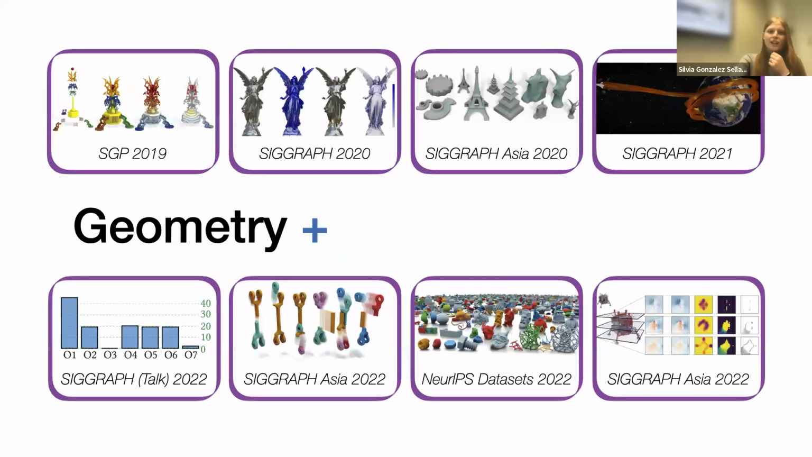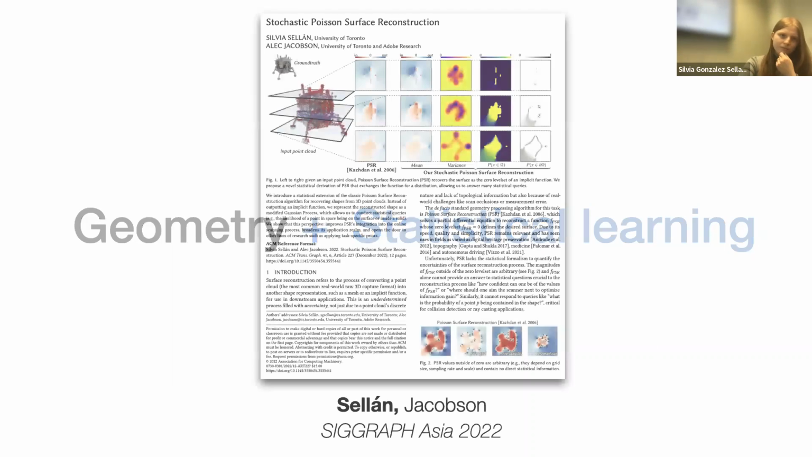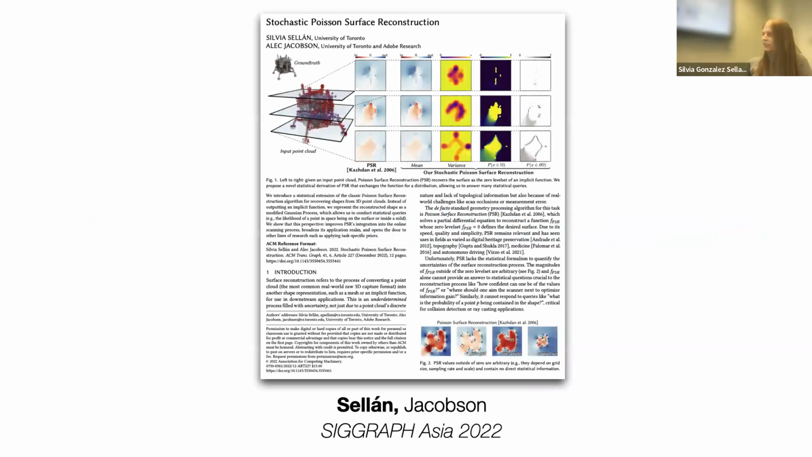So anyway, now that I took you on a tour of what this geometry processing means, I'm going to go more into depth into this project. This is the last project I've worked on, one I'm particularly fond of, and I would like to explore many future directions. It's a way of reframing a classic geometric problem from the lens of statistical learning. This is a joint work with my amazing advisor, Alec Jacobson.